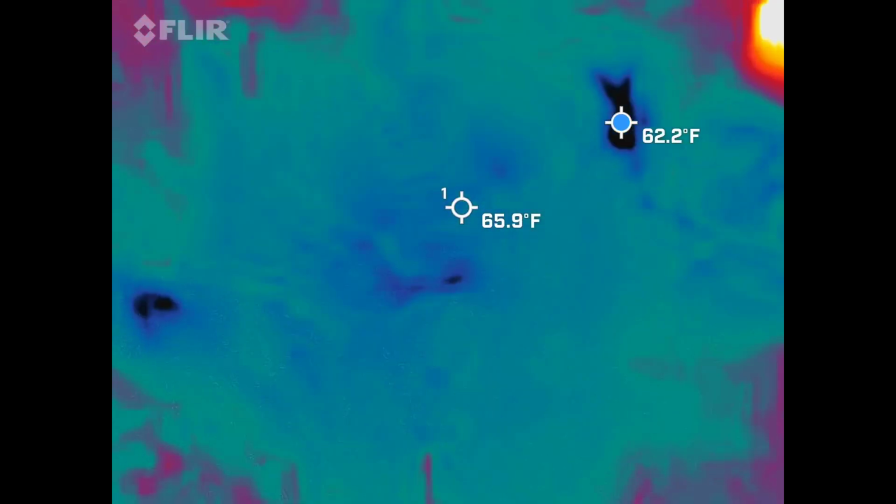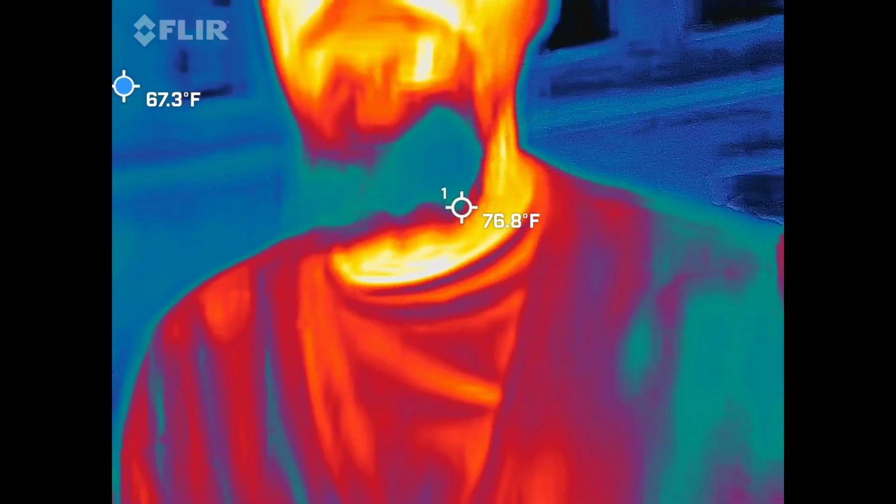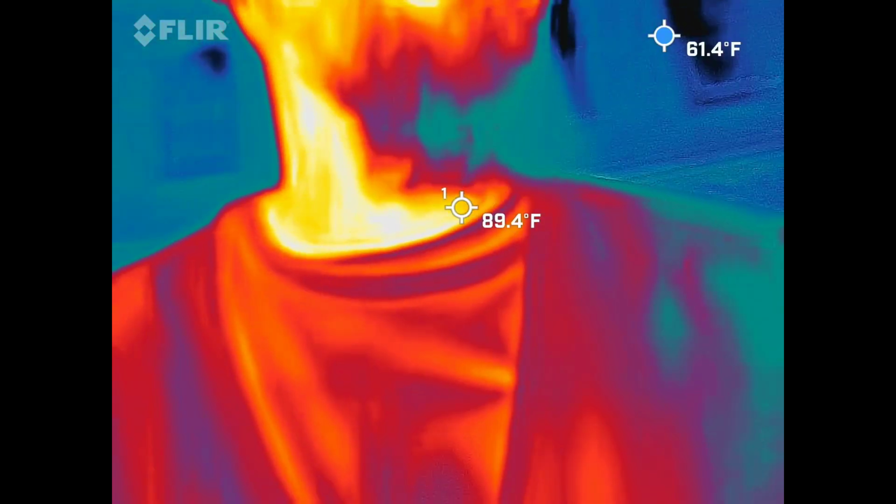Is a thermal imaging camera. Why would we use a thermal imaging camera inside of a ghost hunt? Right, thank you. Cold spots, he was correct. Sorry, he beat you to the punch.